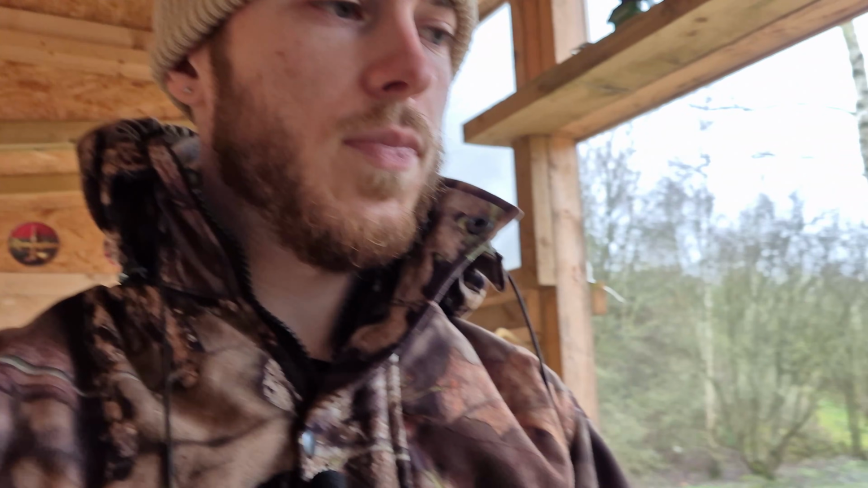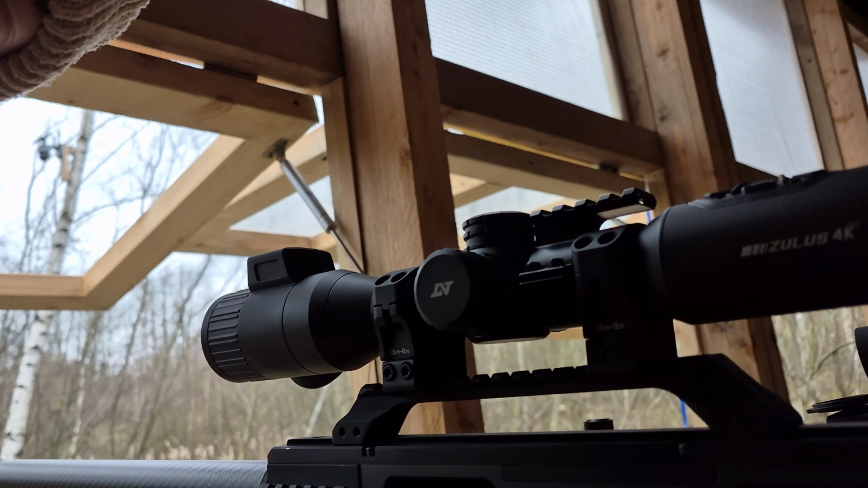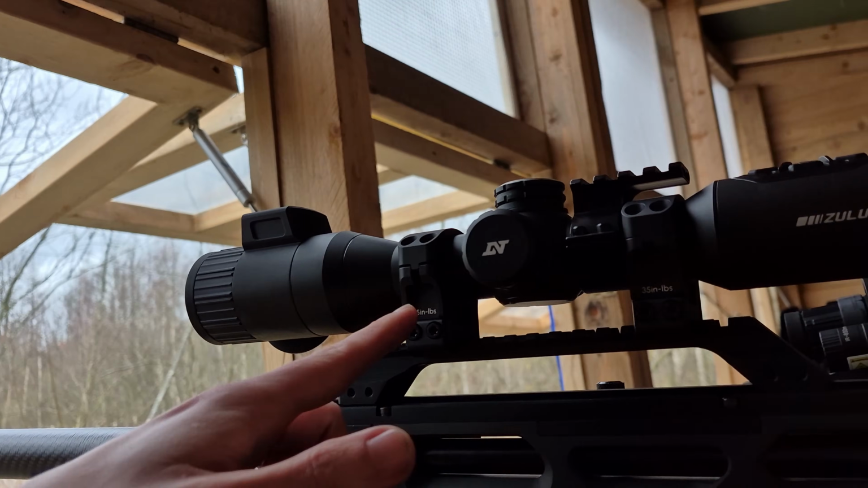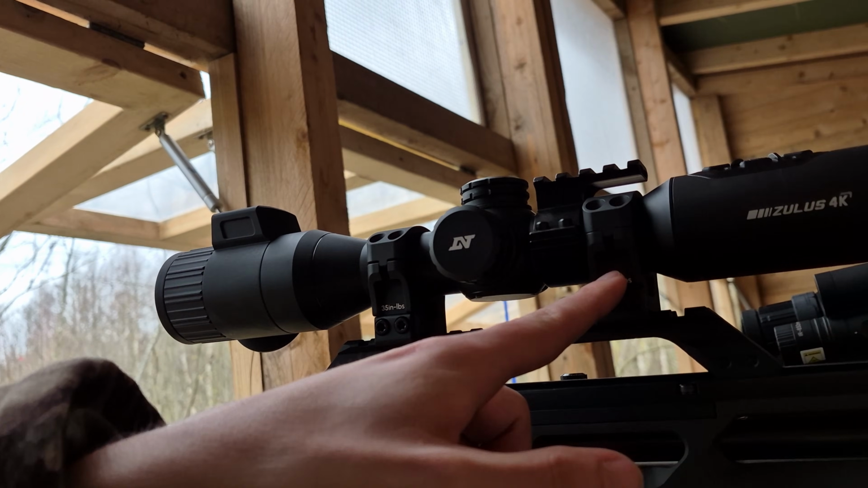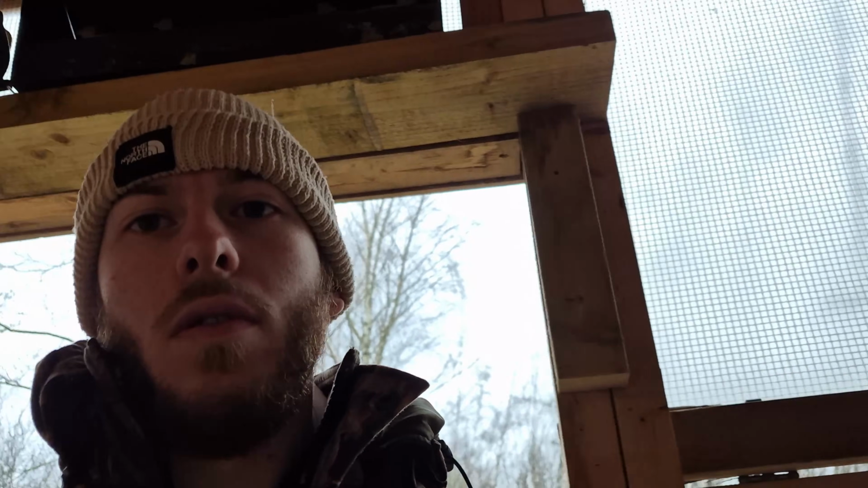Not to mention, you also get a beautiful set of mounts as well. Now these mounts, there's some scopes out there, you get mounts with them, and if we're honest guys, they're absolutely gash. They're terrible. These though are solid.